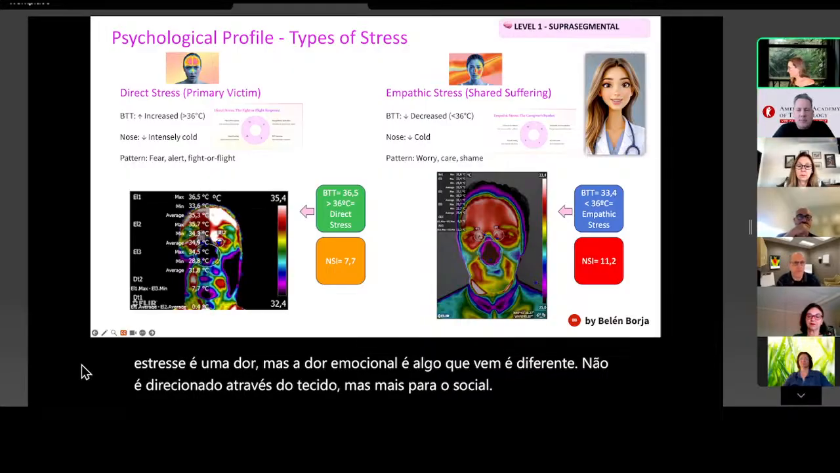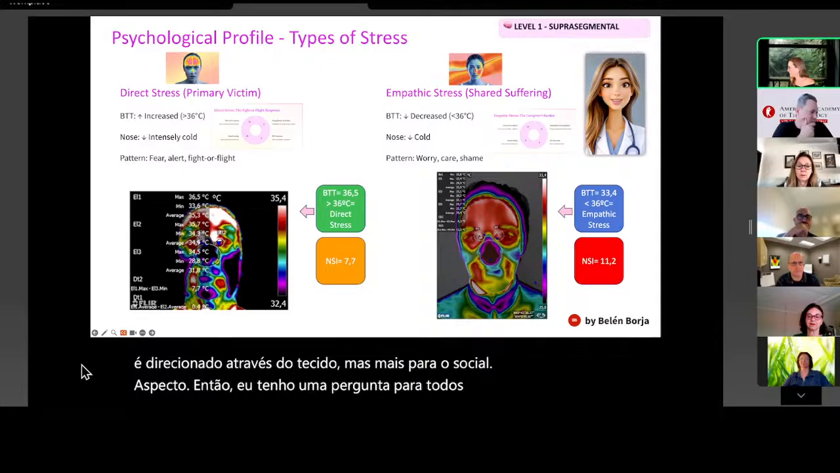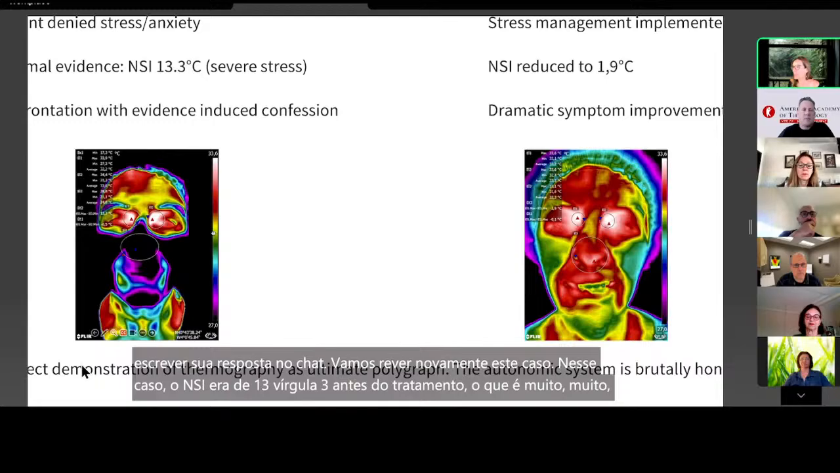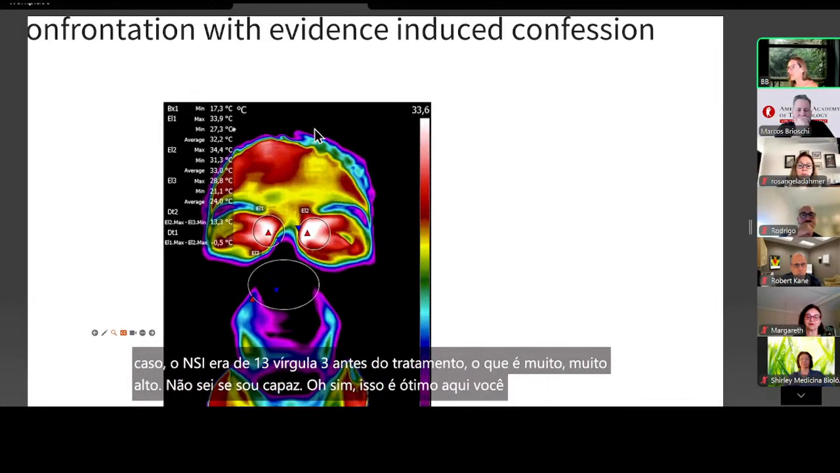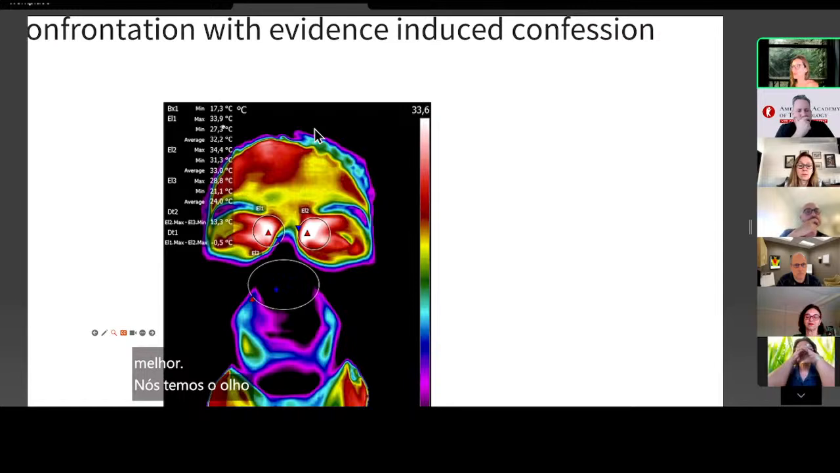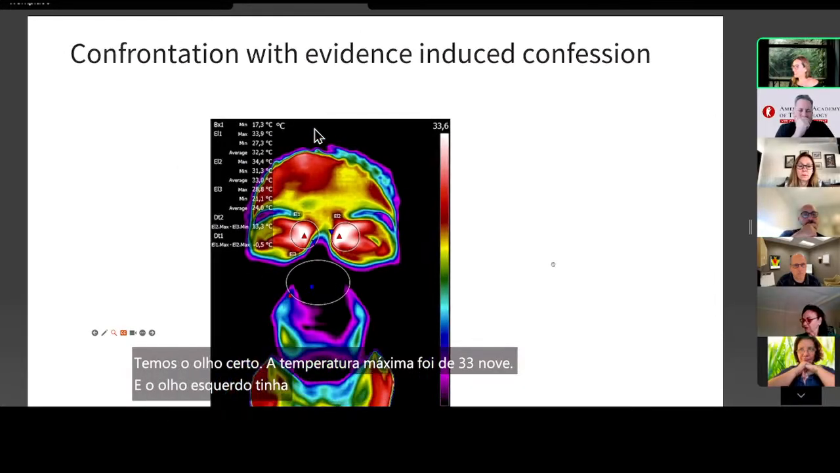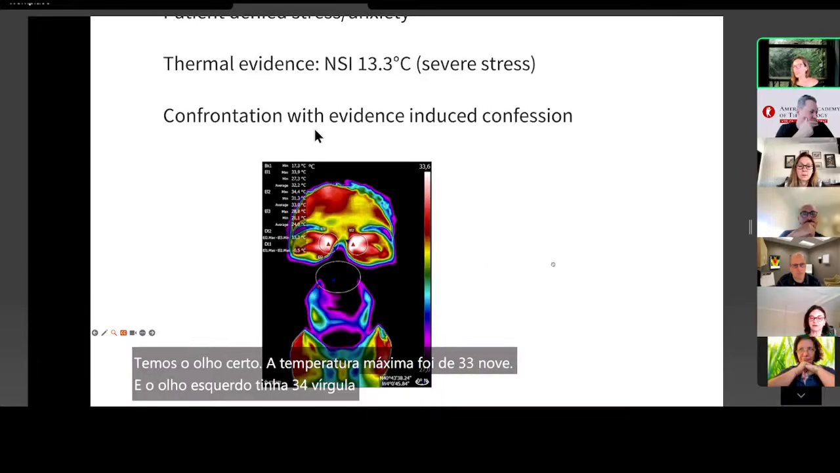So I've got a question for all colleagues here. Just write your answer on the chat. Let's review again this case. In this case, NSI was 13.3 before treatment, which is really, really high. Here you can see it better. Then the right eye maximum temperature was 33.9, and the left eye was 34.4. So my question is, in this case, people, is this empathetic stress or is this direct stress?